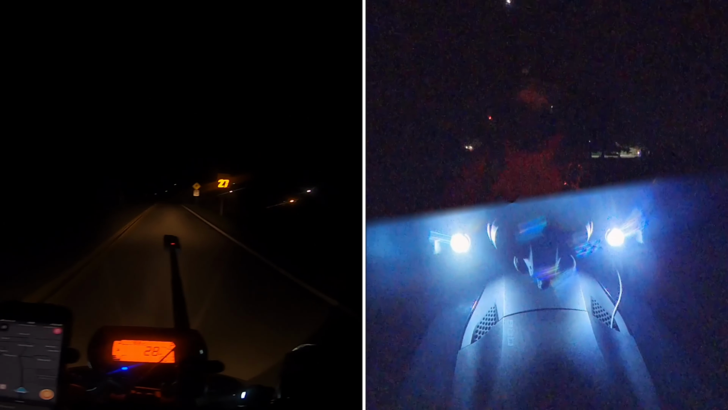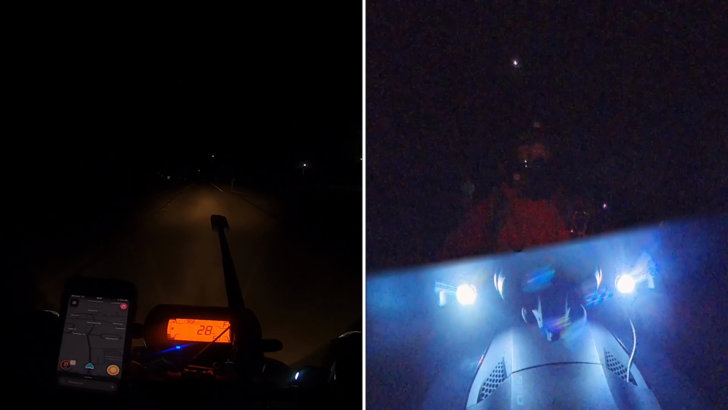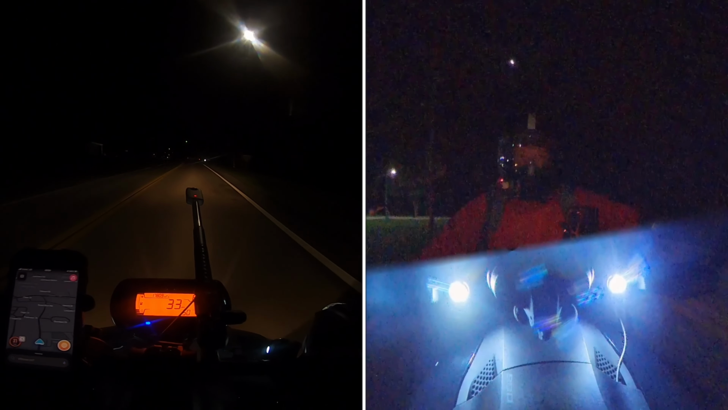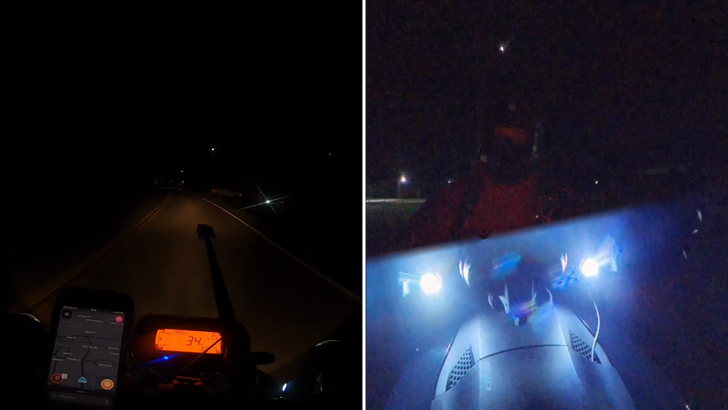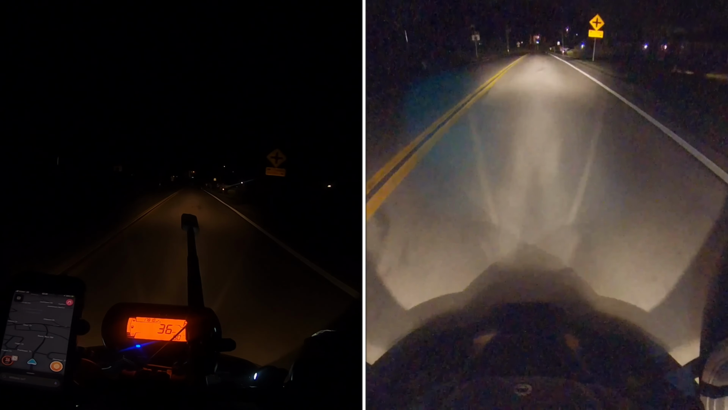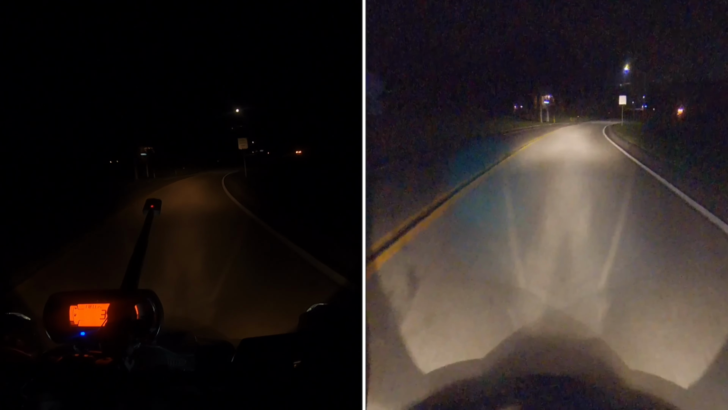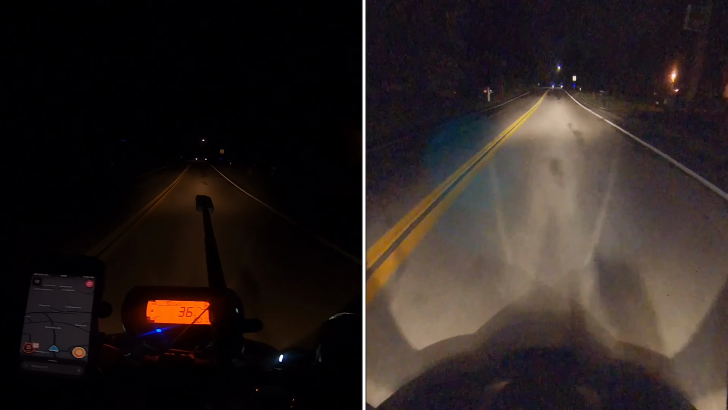Dodging deer and raccoons and everything else. So we have a 57-mile ride. Temps are about 62 degrees right now. So it's really pleasant. It's actually perfect. Feels perfect so far. It might get chilly as we accelerate. Feels pretty good though.